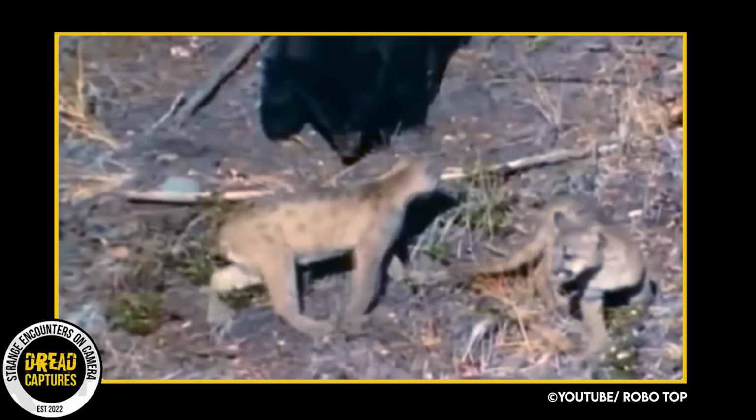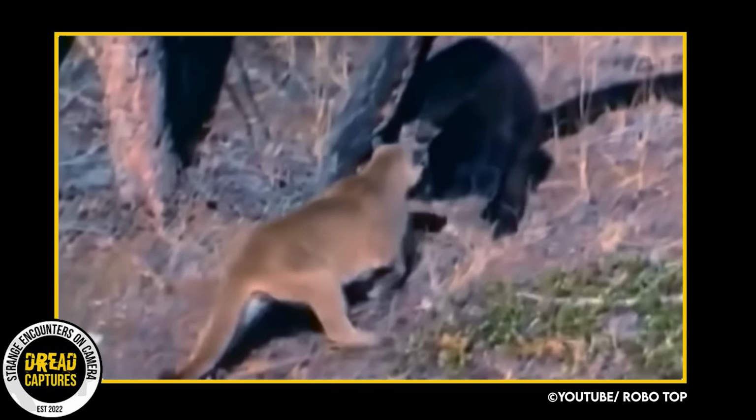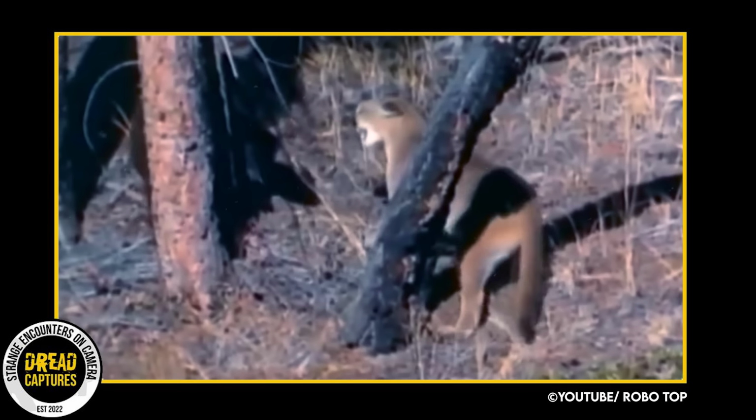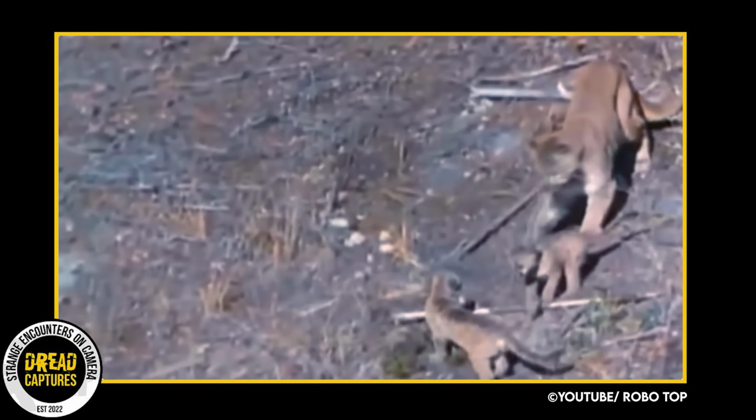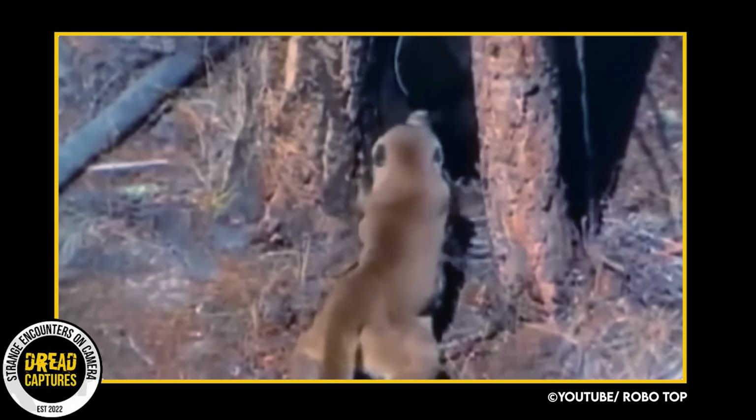As the bear approaches the cougar cubs, the mother rushes to their aid. She immediately drives away the big-pawed predator, checking on her little ones. She was able to scare the frightened bear up a tree.